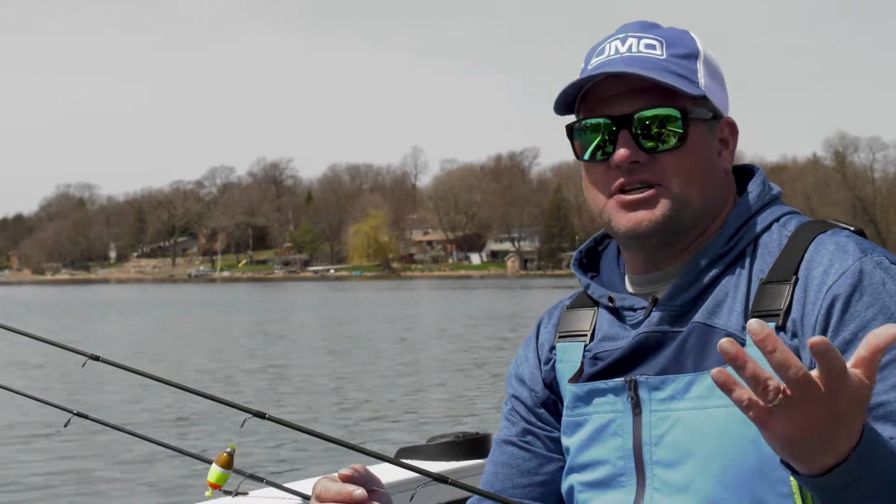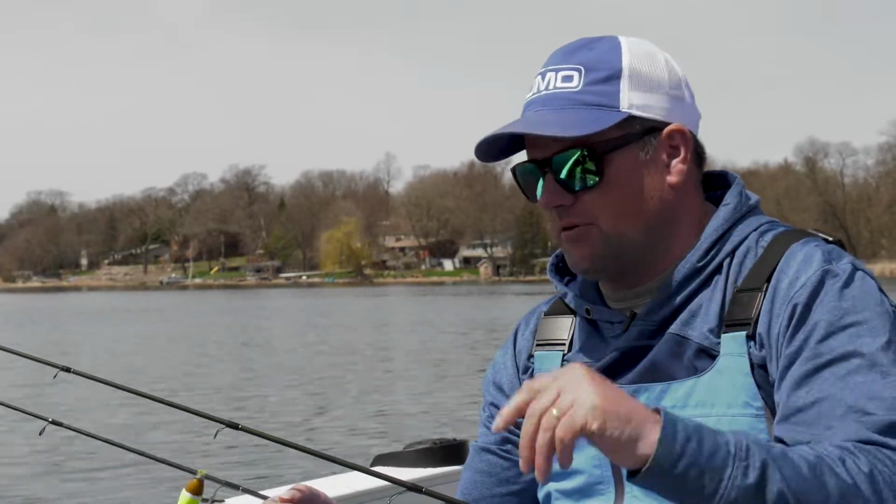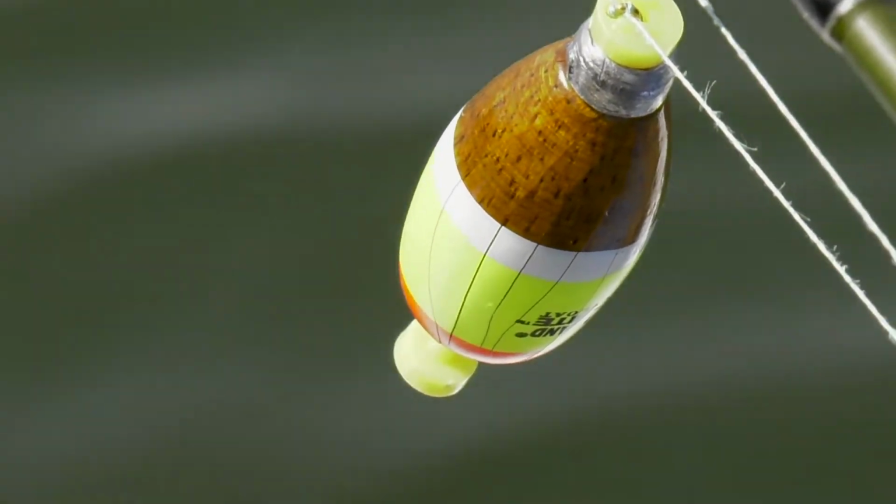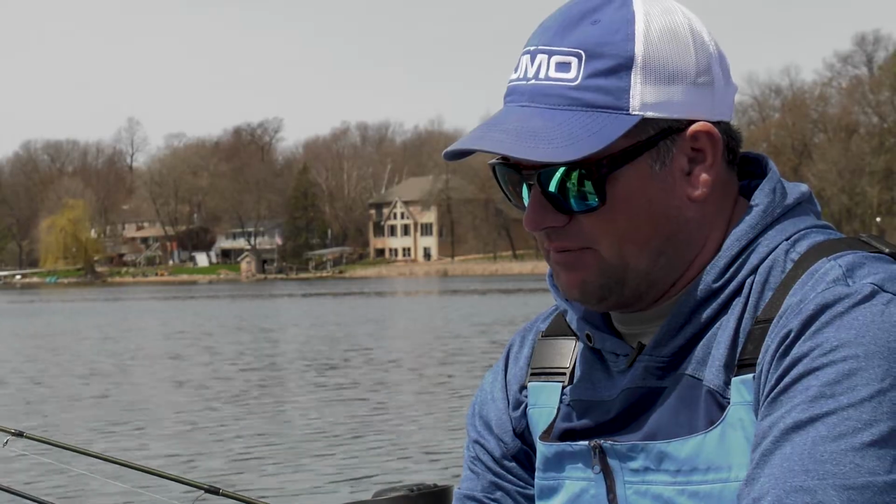We're not catching many fish closer than 15 or 20 feet from the boat, so we've got to get it away from the boat. So we're using a little bit bigger bobber here, a Light Bite Northland bobber, with a lead weight added to the bottom for making those long casts.